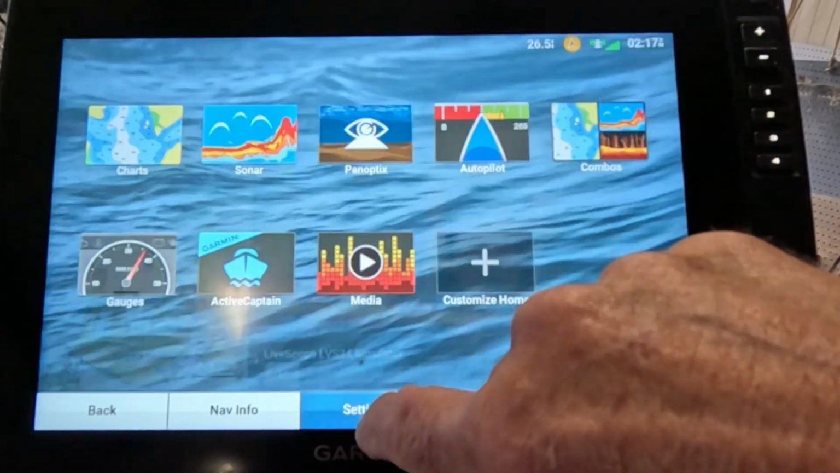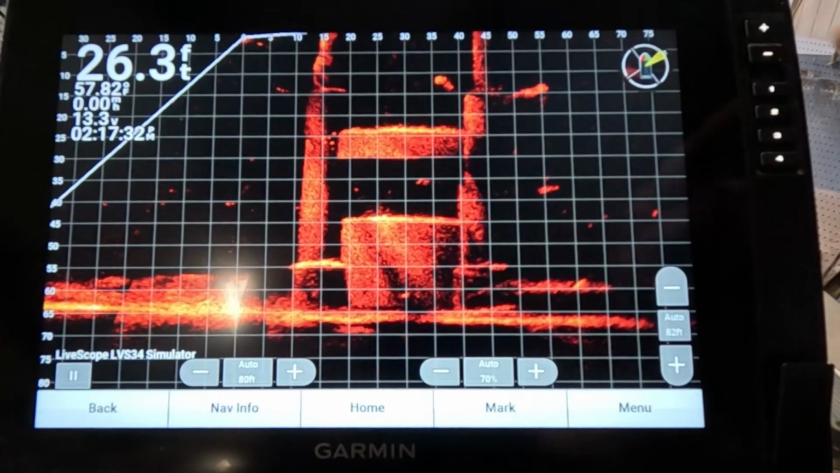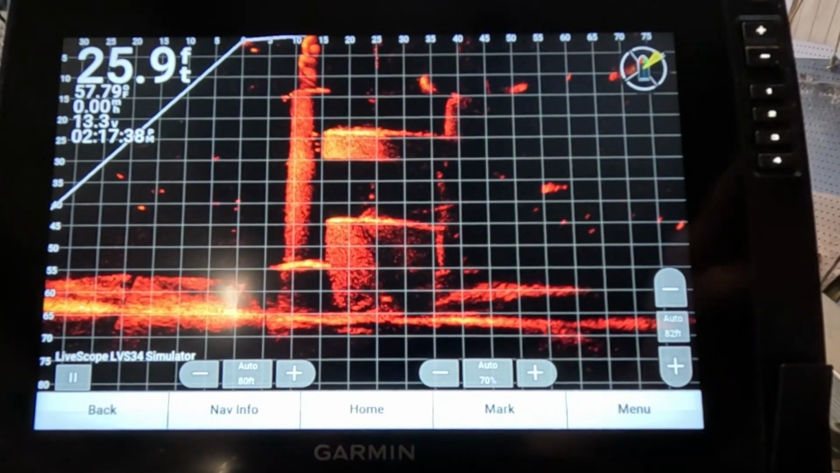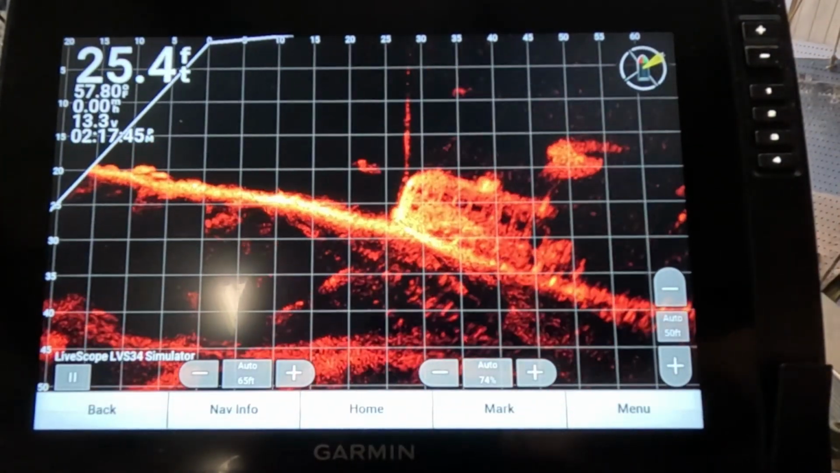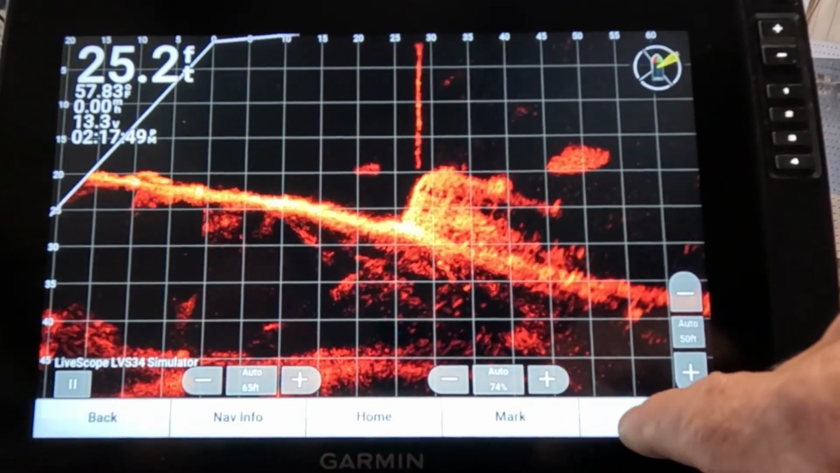If you want just plain live scope as a button, I just name it #1. We take that back out, name it #1. There you go. Anytime you go now from that screen, you can press #1 and you're in live scope that quick. All right, speaking of live scope, let's go ahead and set up our live scope now.